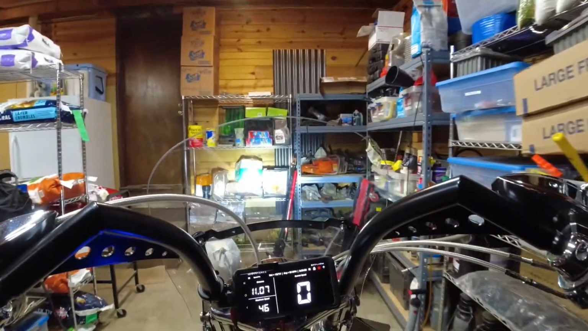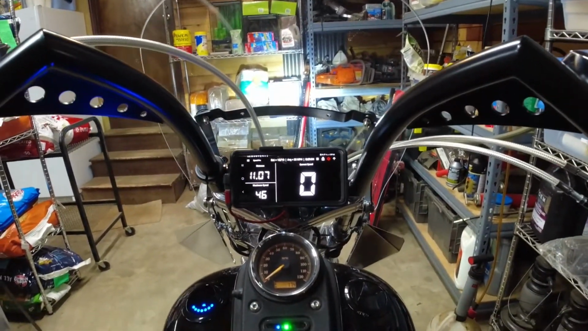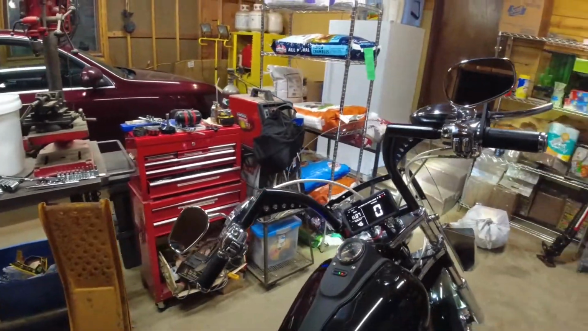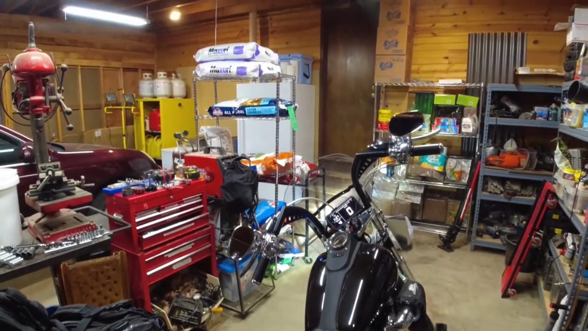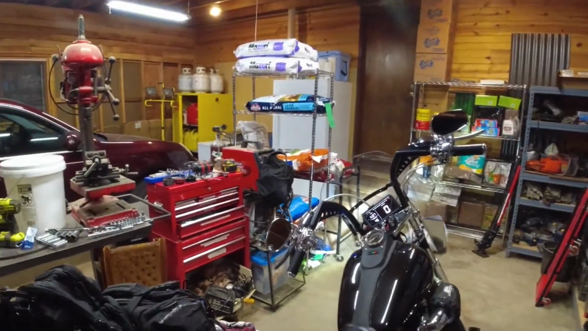All right, so we are back in the man cave in the garage. So there you have it. That is our first night ride. Pretty awesome. It's pretty amazing how the temperature changed from one place to another. That was still quite surprising. Tonight it seemed like it was even more amplified than I've ever seen it.